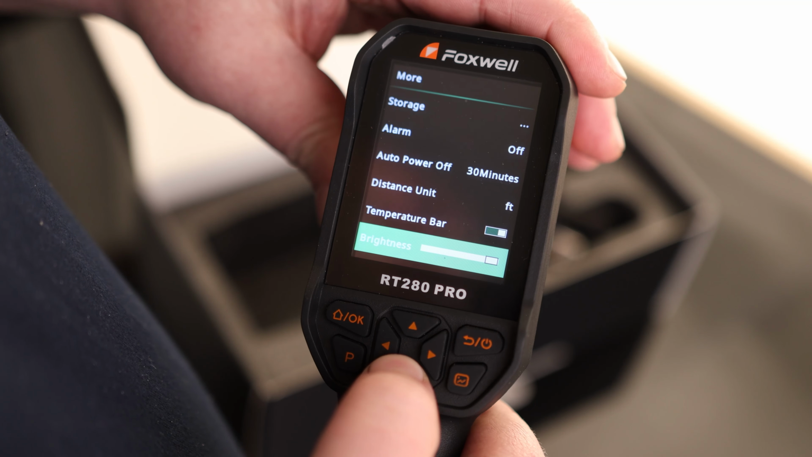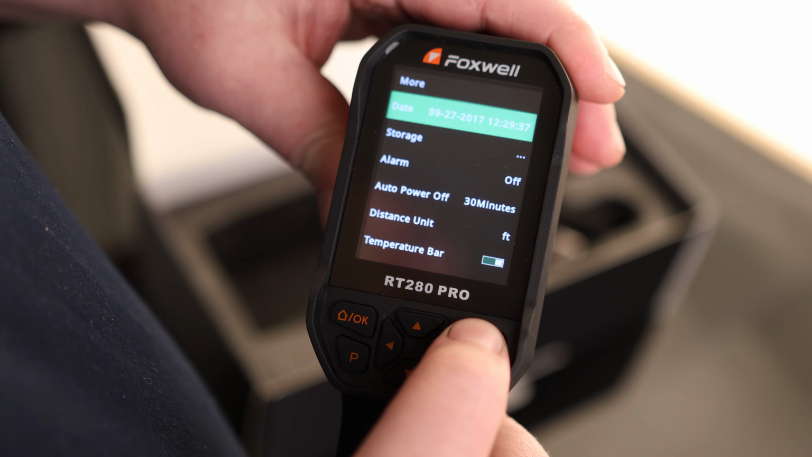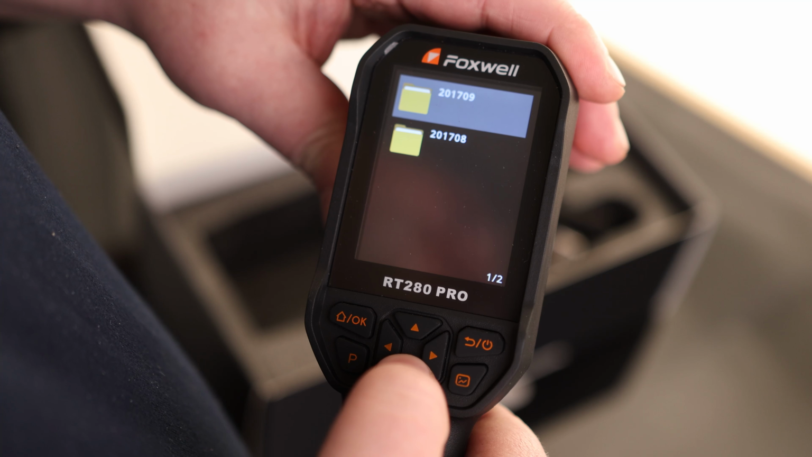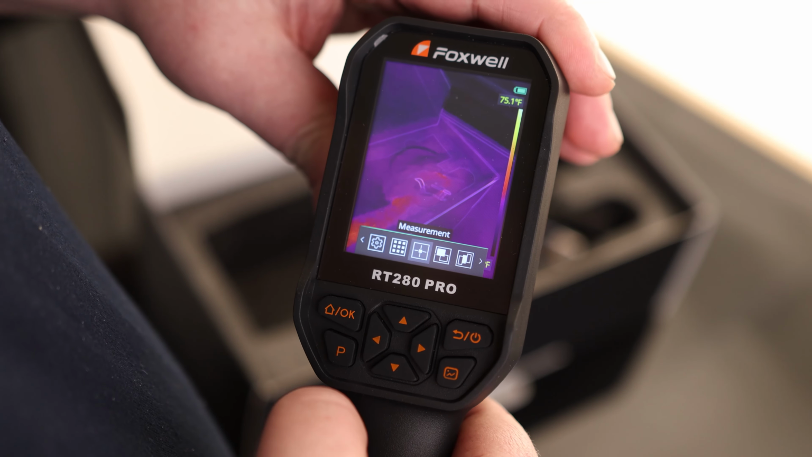Temperature bar, prefer having that on. Brightness, restore factory settings, and check for updates and about. Then we have album. So that's the same thing if we hit this button. And back to measurement. So lots of options on this guy.